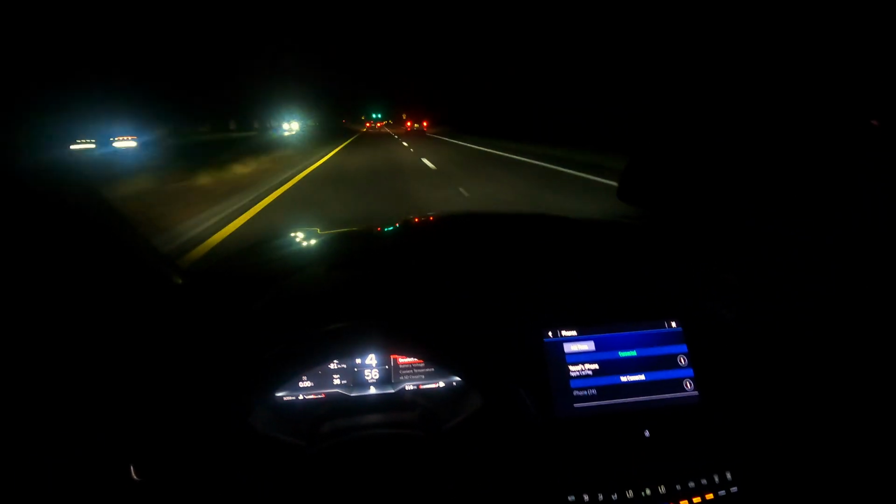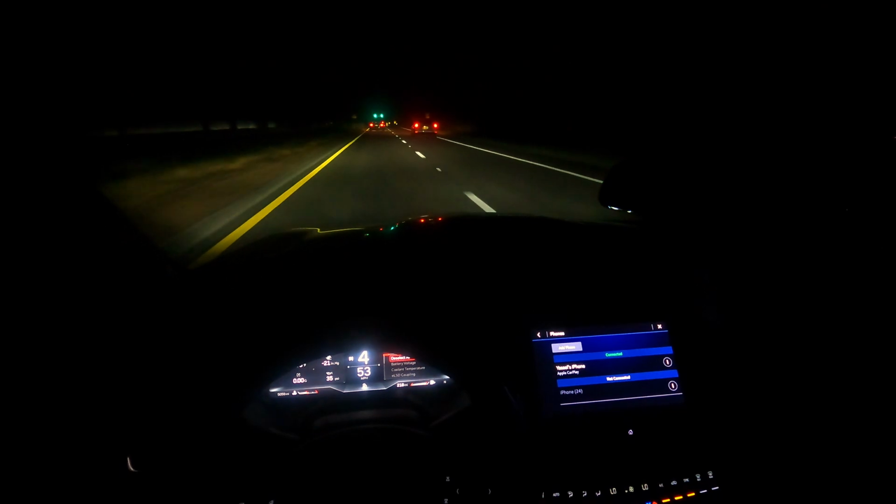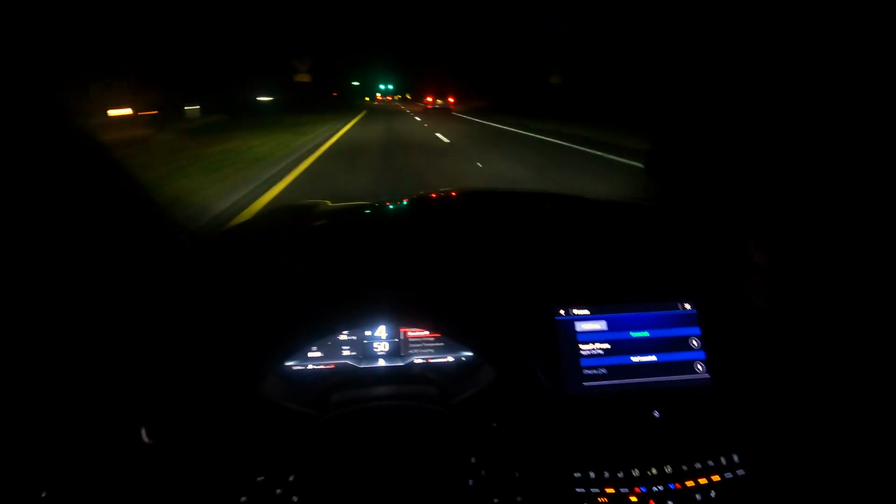So, that's all I have to say. Other than that, I love this car. I also love this digital cluster. It looks crazy, like straight out of a race car.